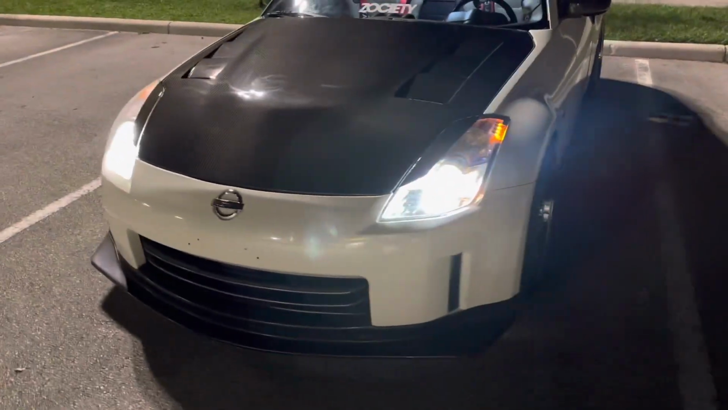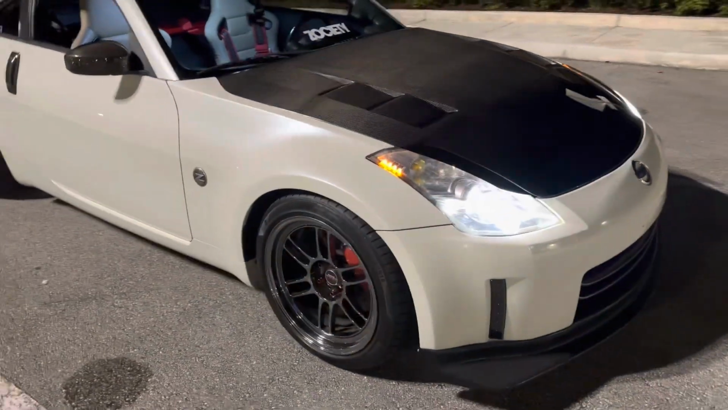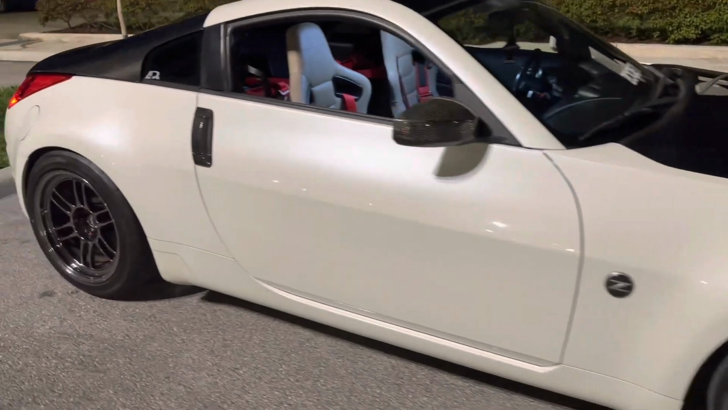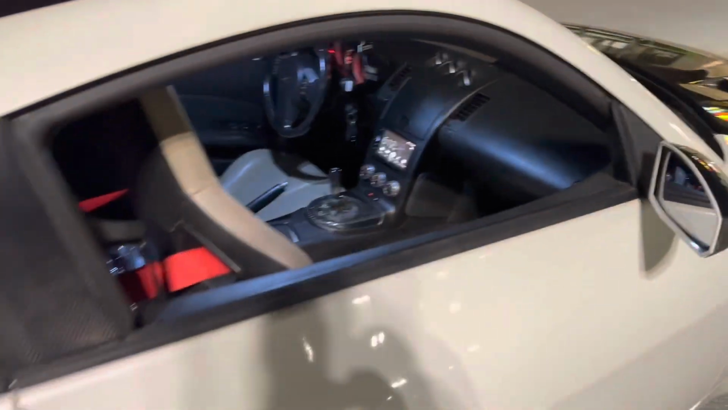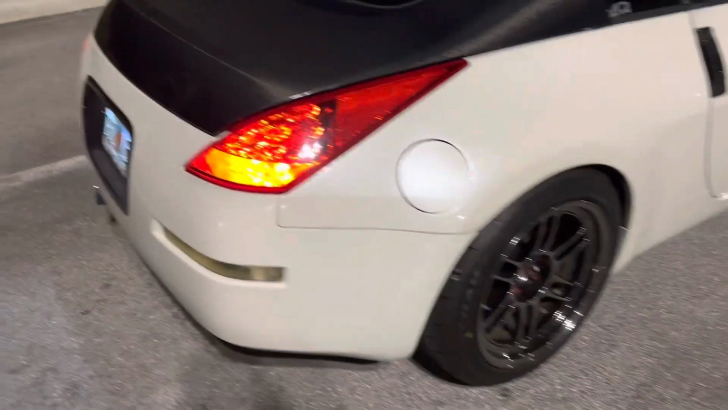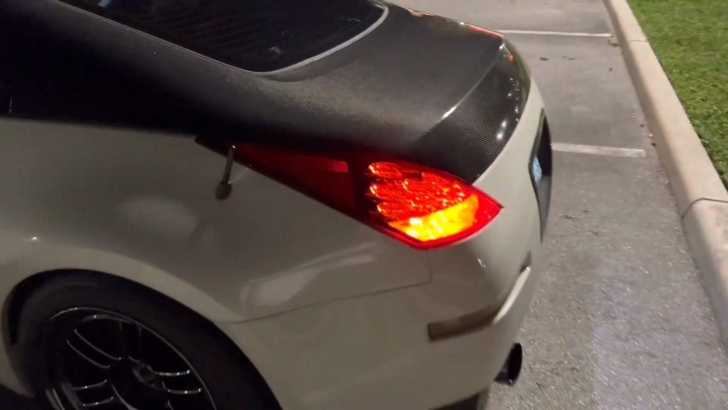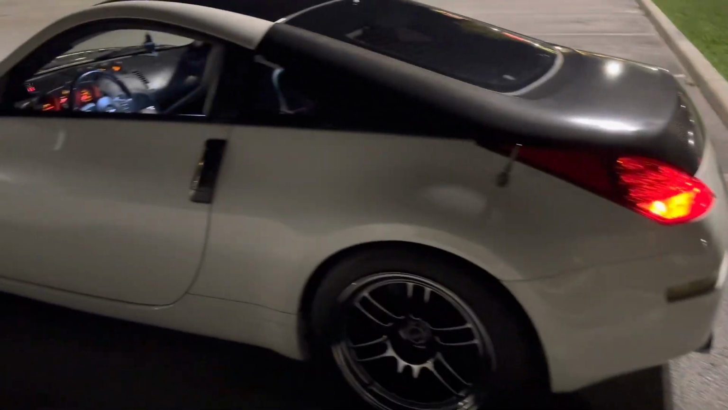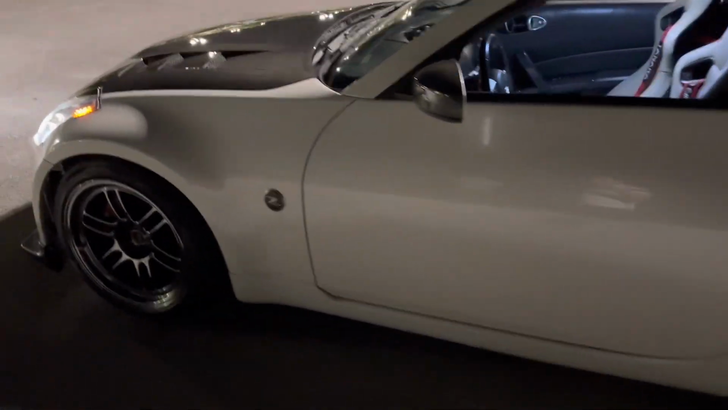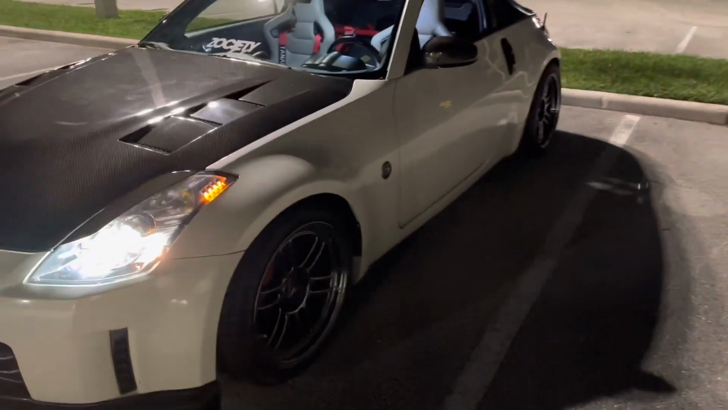So this is how the car's sitting right now. I need to wash it, but yeah, still pretty clean. That's why I advise you guys to get some covers to cover your car, because that's gonna help preserve the paint. Even if you store the car in the garage, it's just gonna get dusty. So I really recommend getting some covers, especially ones that are waterproof. Those are amazing if your car is sitting outside like mine. This really helps the car stay clean.